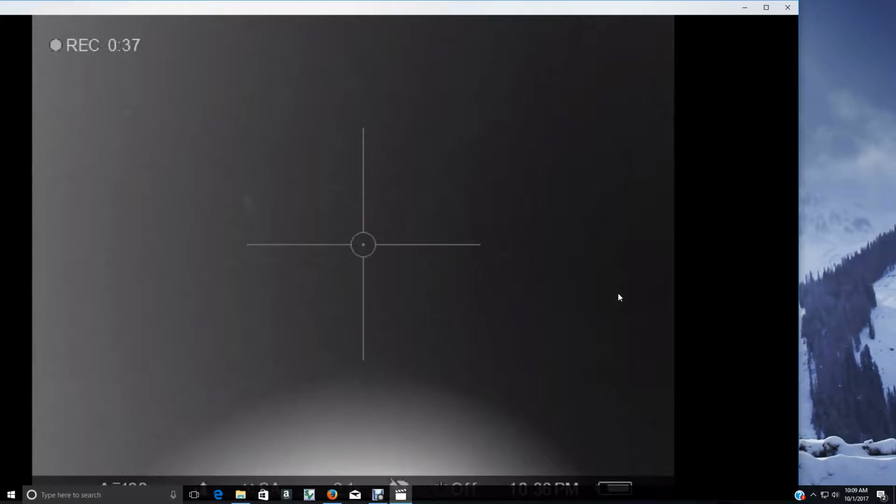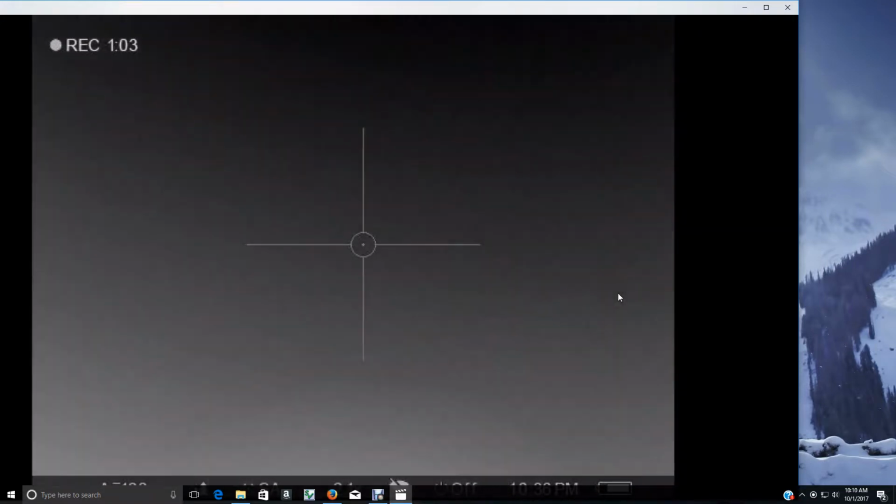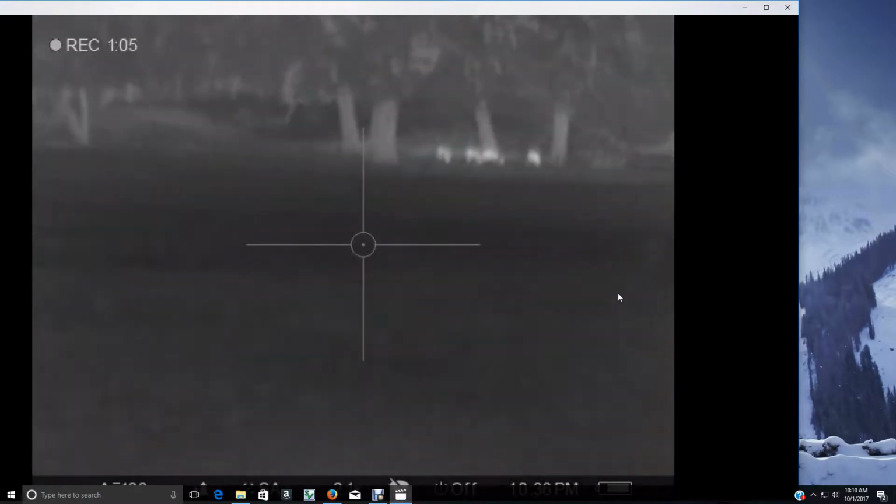Saw these hogs. I was kind of worried that they'd smell the dead ones, because these are not very far from that big one that I just got through shooting. And I hadn't loaded him up yet, which is a good thing, because I was so tired after loading him that I probably wouldn't even have shot these. Alright, we're going to get another look at them there.